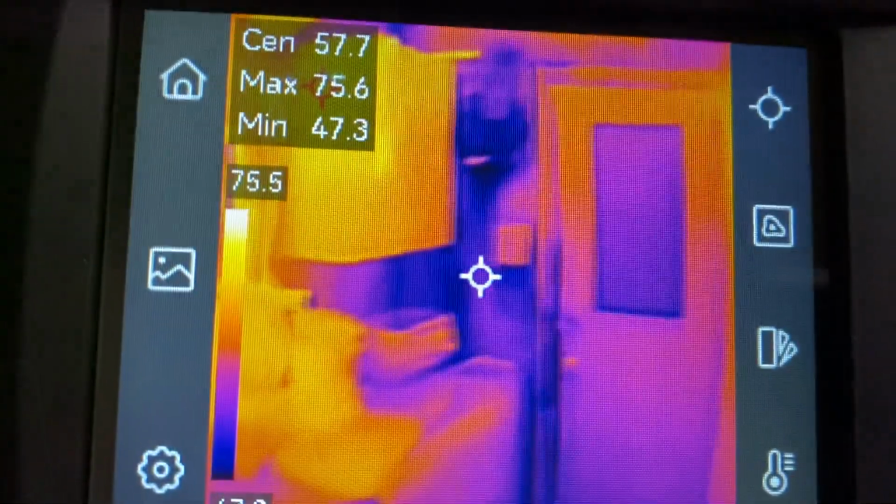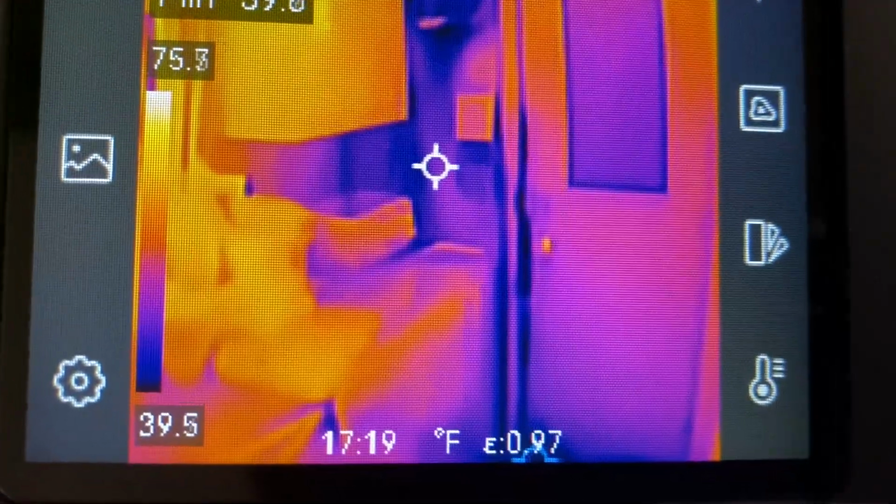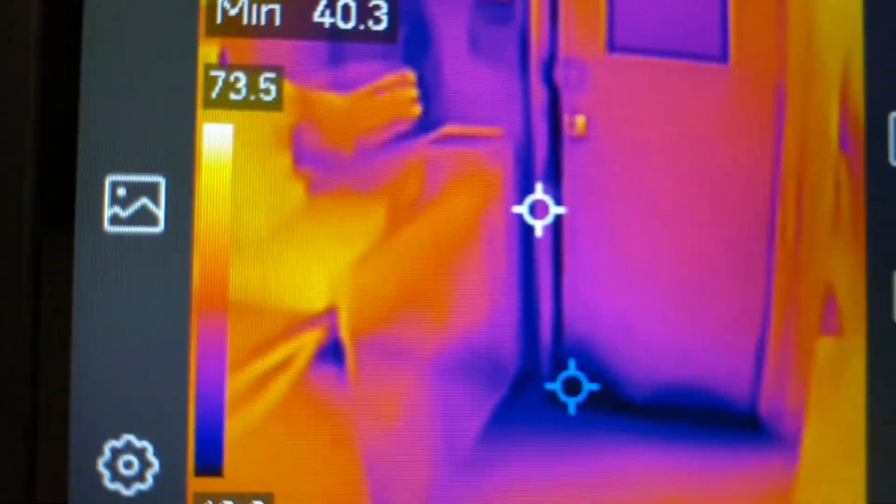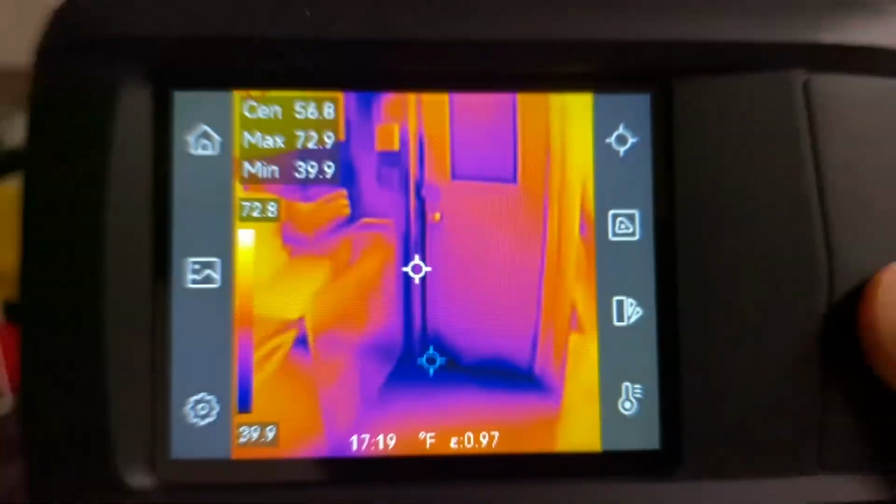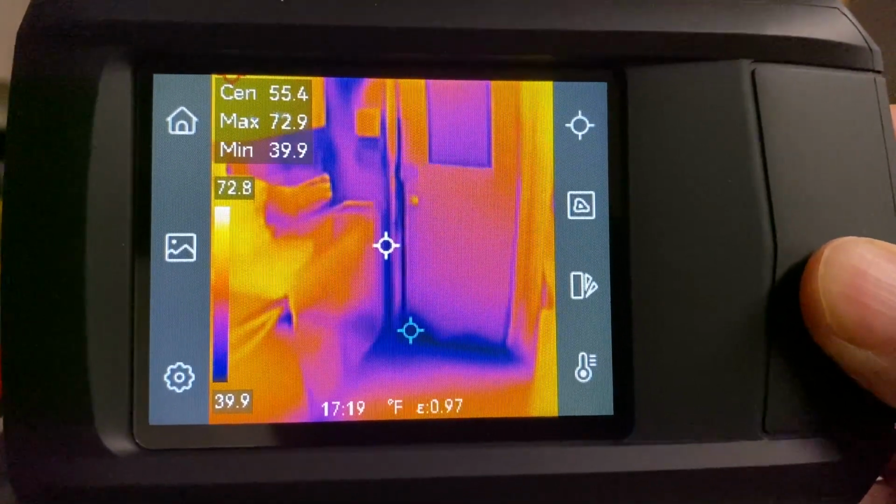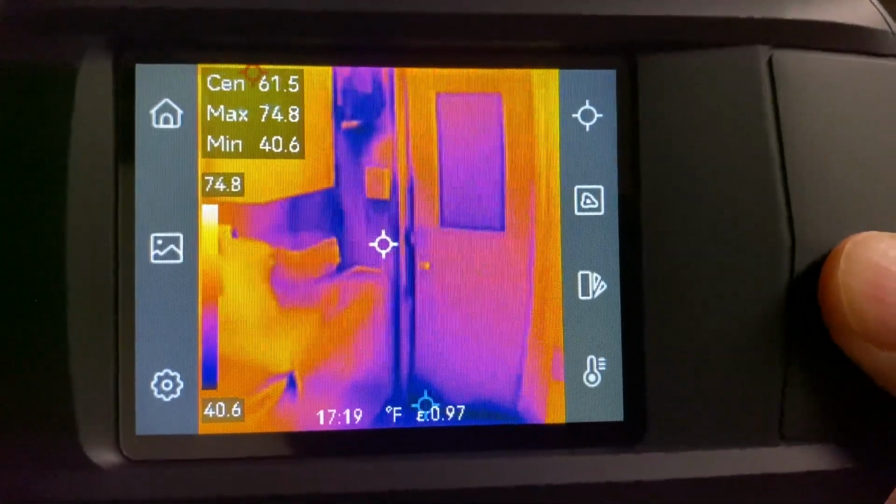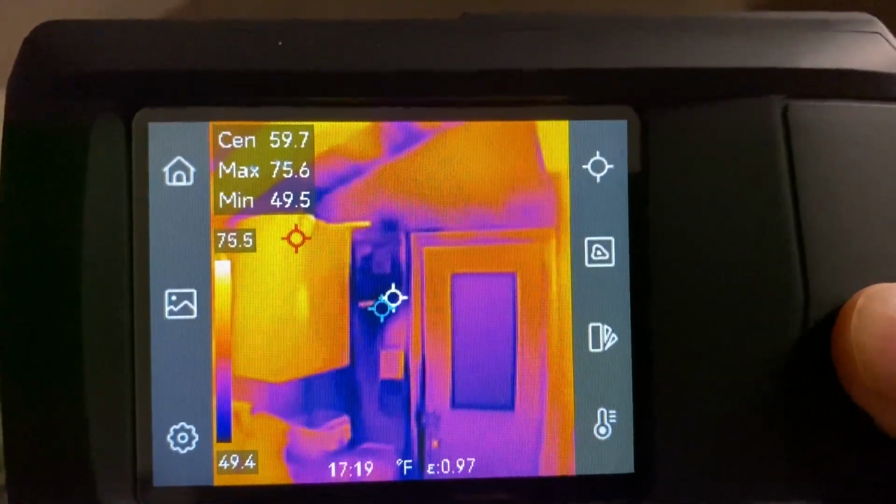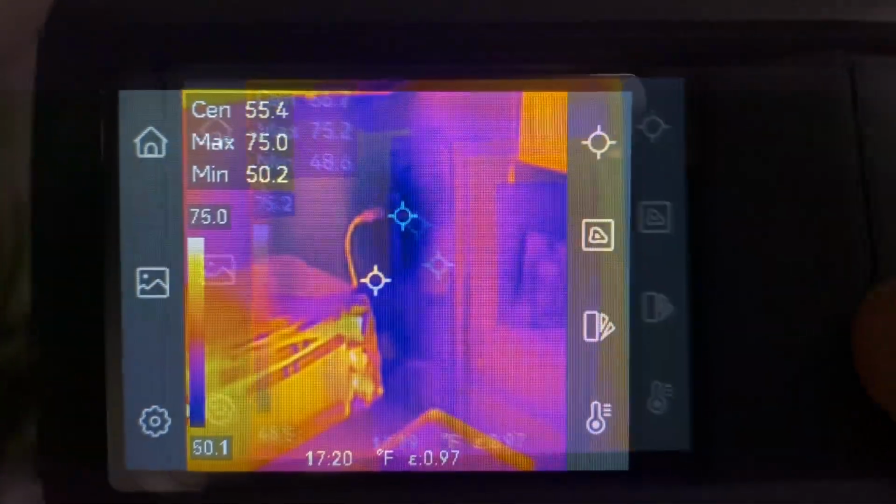So basically I'm using this in my kitchen and I'm pointing it towards the kitchen door, and I'm recording some heat loss on the floor, on the surrounding edges of the door, which could be somewhat normal, but depending on the temperature difference, it could be something that you could fix.